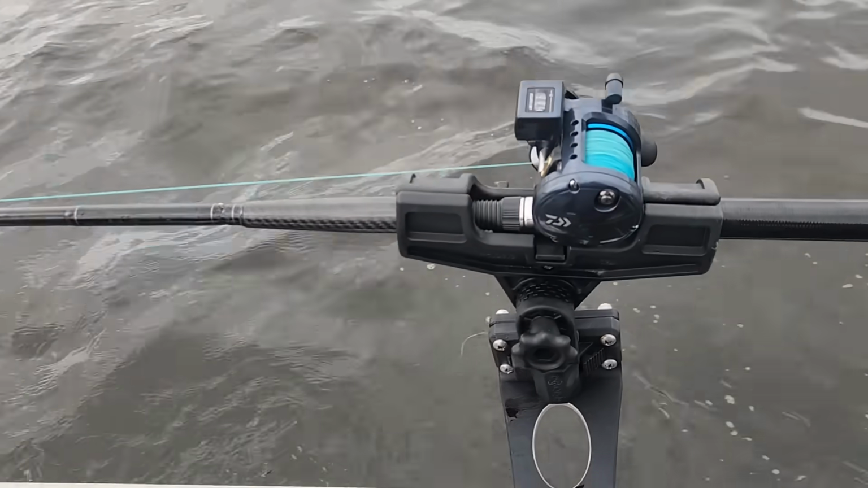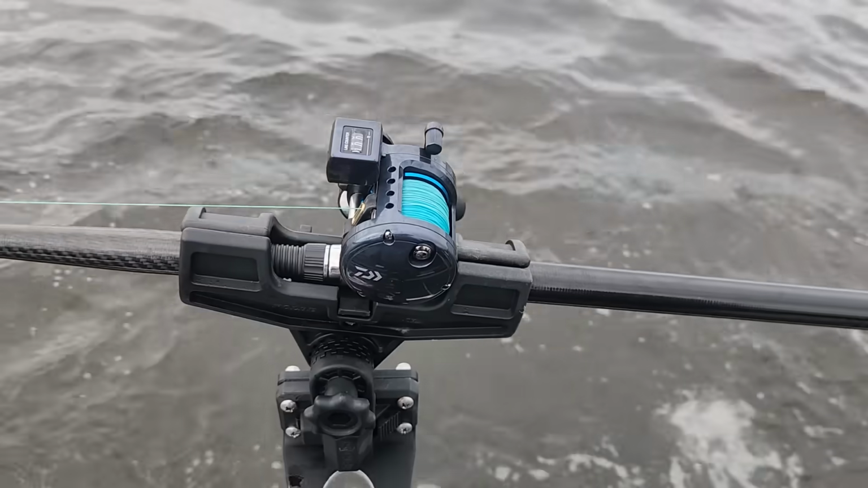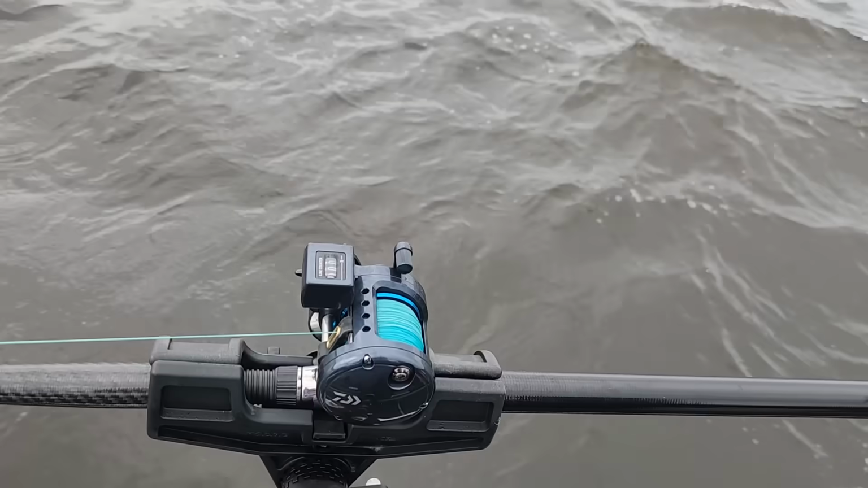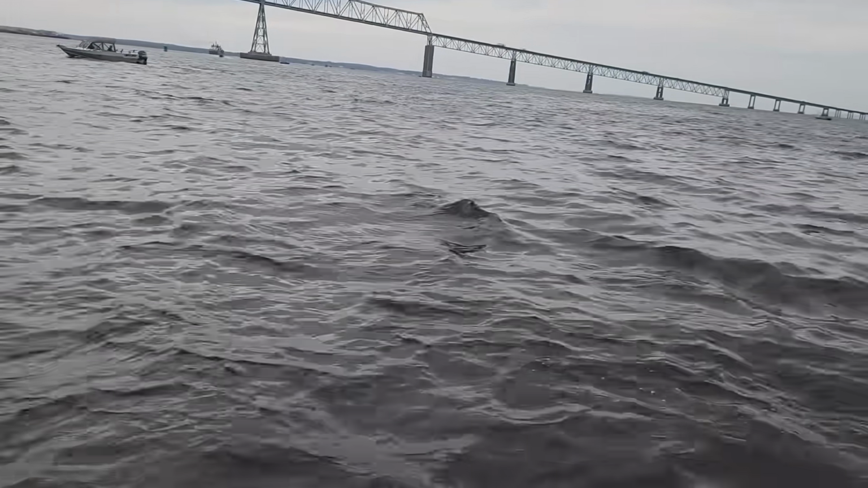Yeah, there we go. Got it all locked in. Okay, so how deep do I need to go to get it down to 50 feet? Oh, it's marked another one. So I'm going to start by turning the boat and squaring up with the bridge, going with the current. That way I'm not going cross current.